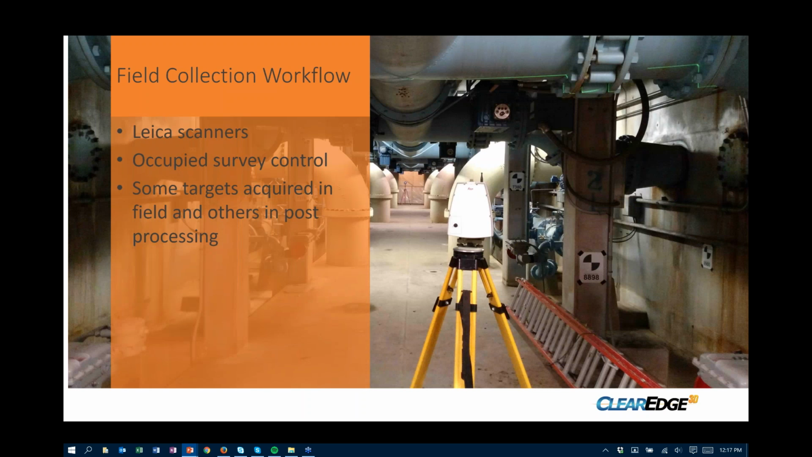So some of the ways we deal with that come into the workflow that we'll talk about here in just a moment. We do utilize Leica scanners. They are survey grade scanners. We prefer those machines for a lot of those reasons, one of which is the ability to occupy survey control, which again was very important to us on this particular project. We did use multiple workflows actually on this project, depending on the areas we were in, and we'll talk about some of those here in just a moment as well.